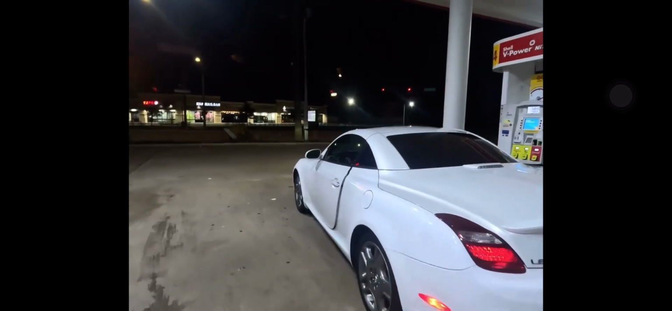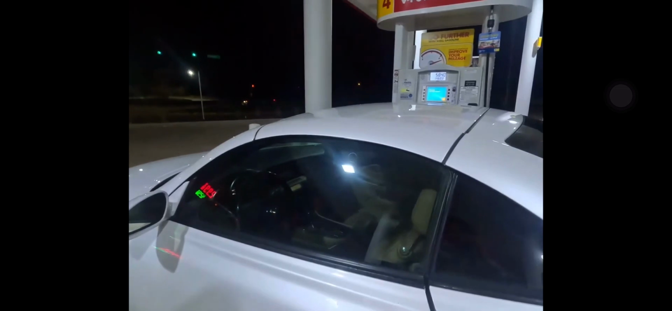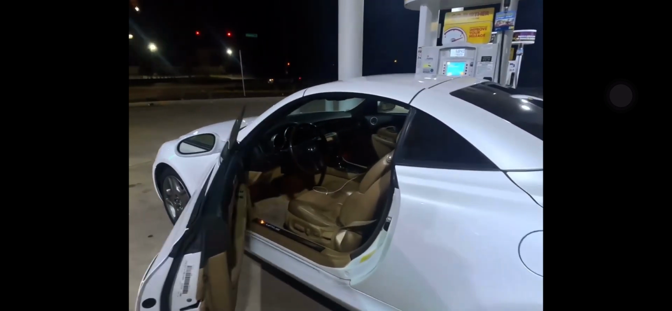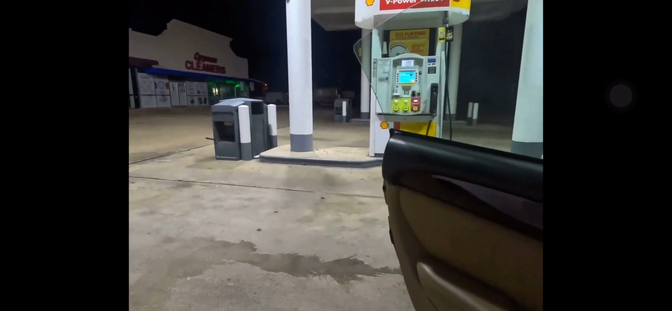So today we're gonna be doing a POV cruise slash drive, whatever, in the SC430. You already know, got this thing straight piped. It has an X pipe, and that's it. Let's give this thing a rev. Power mode, of course. She's a beast, man. So let's get it on with the cruise.